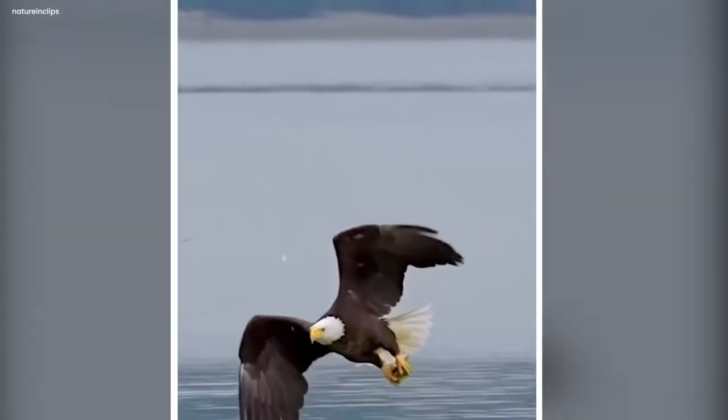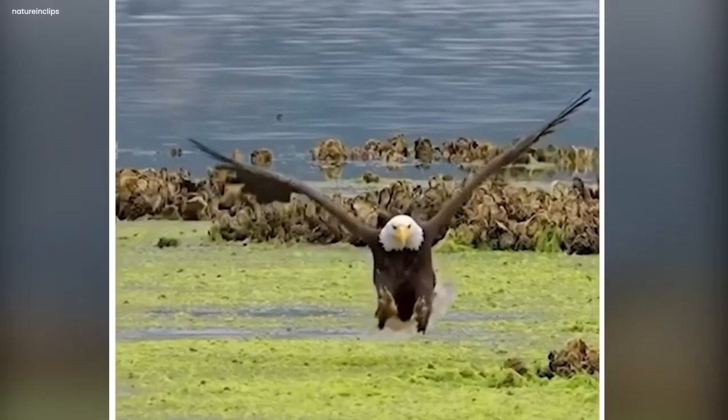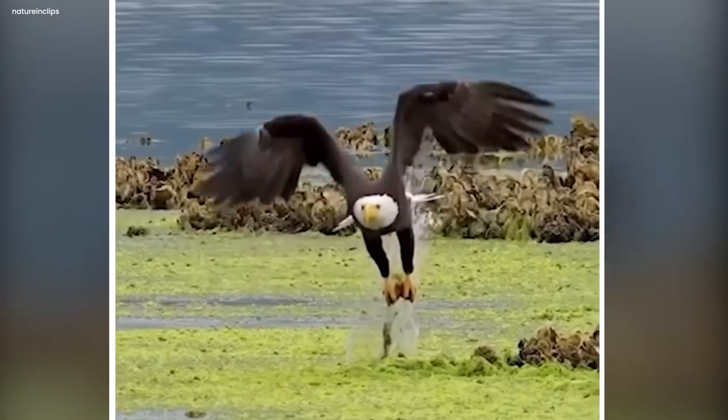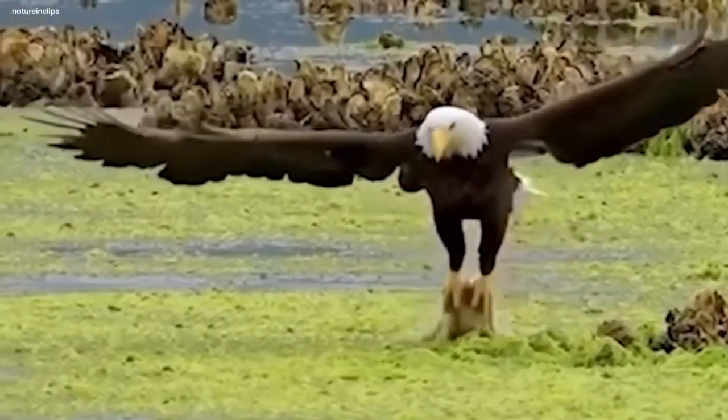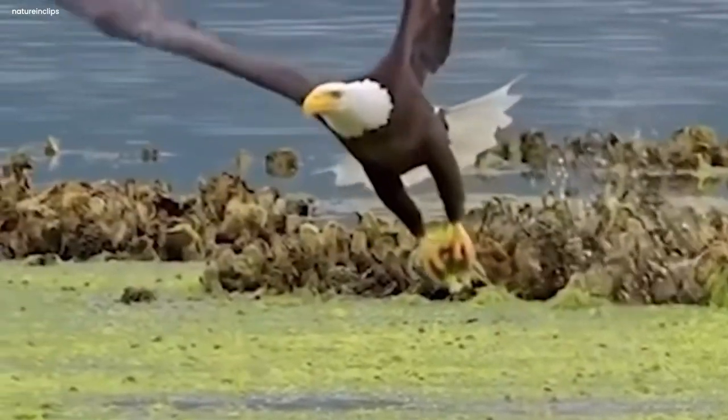It showed us the incredible world of nature. This moment when the eagle caught the fish made us appreciate how skilled and mysterious animals can be in the wild. It's a simple but powerful reminder of the wonders of the natural world.